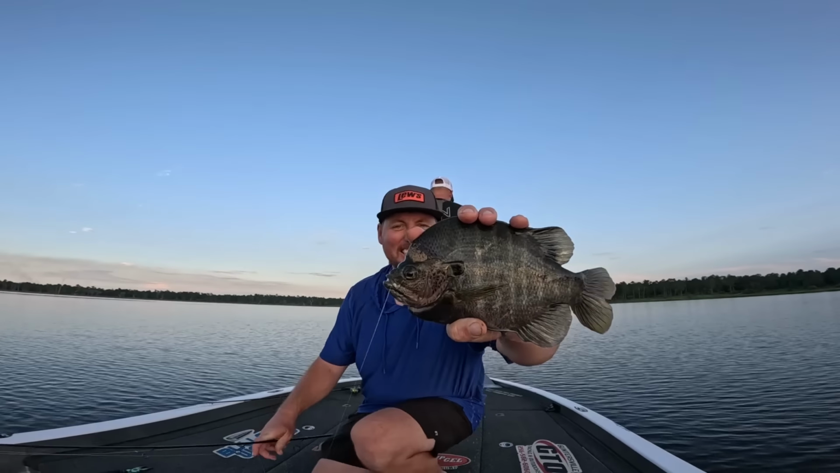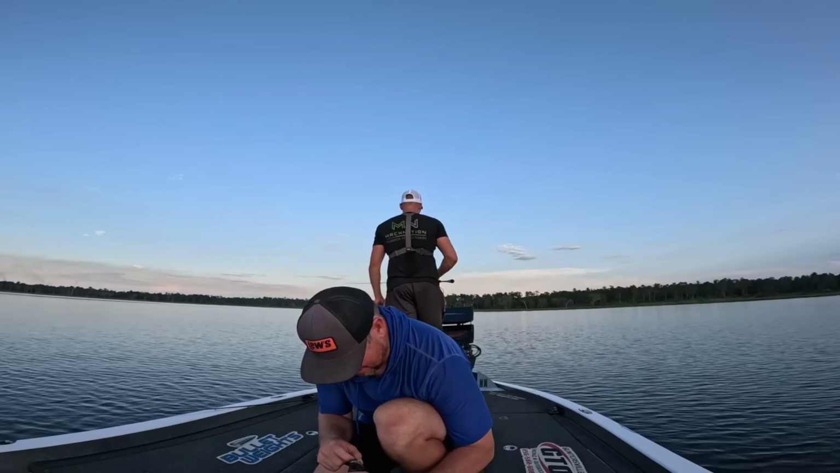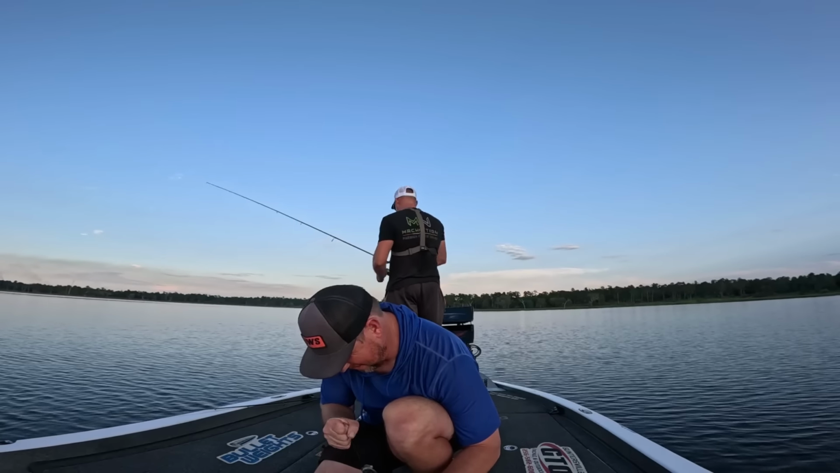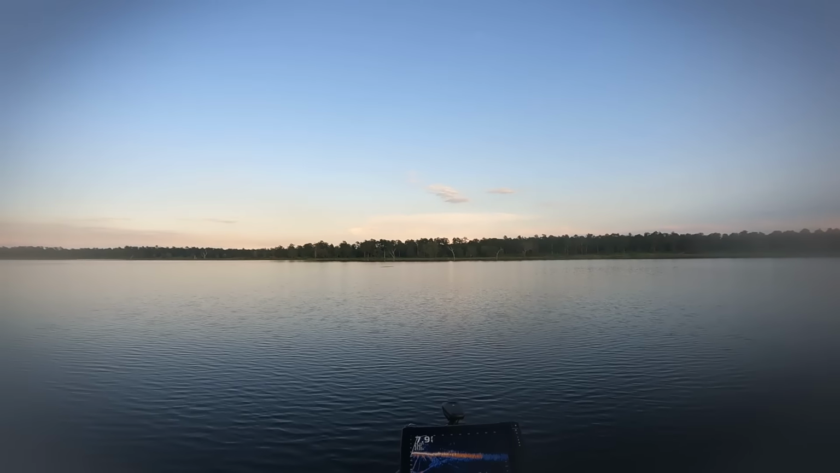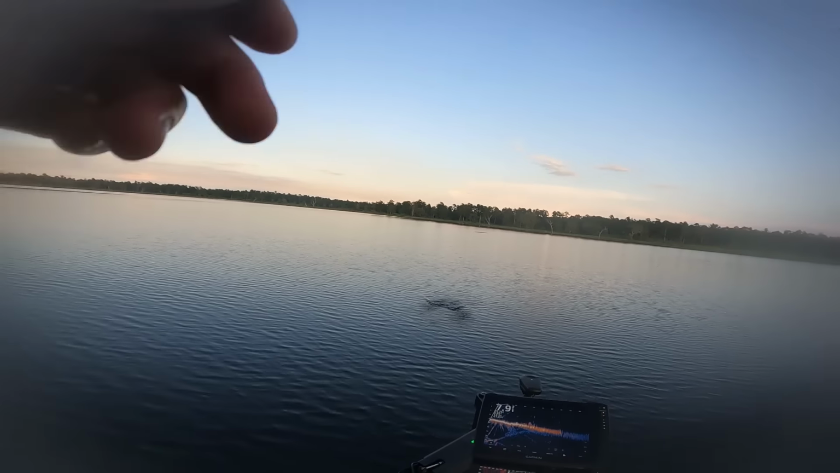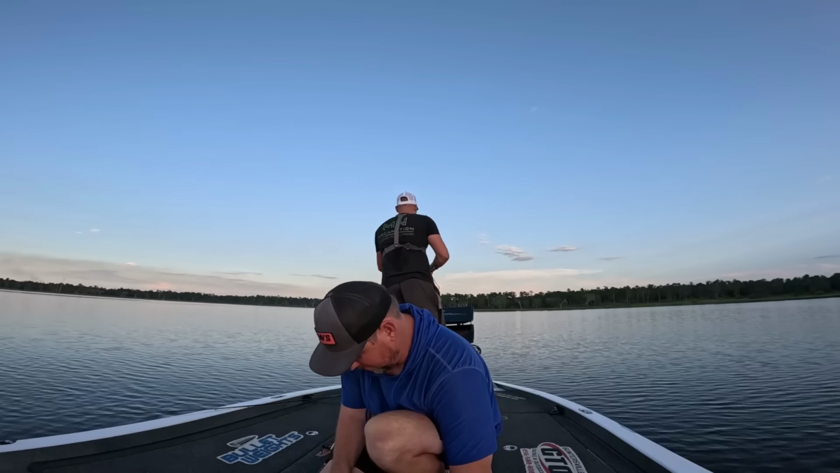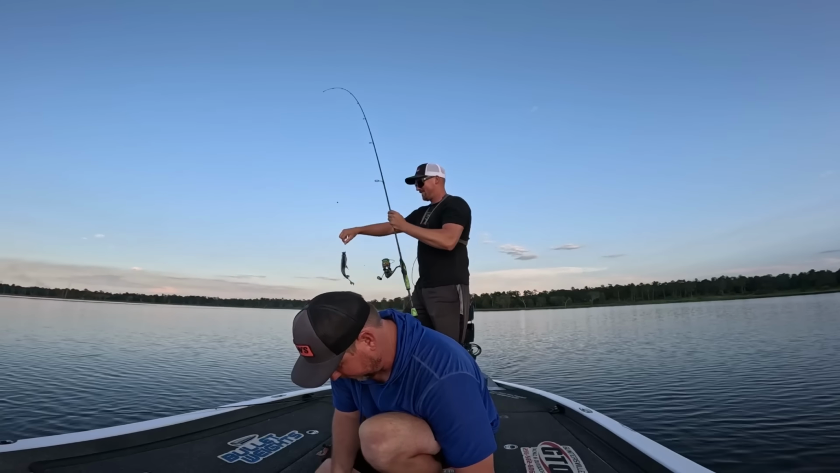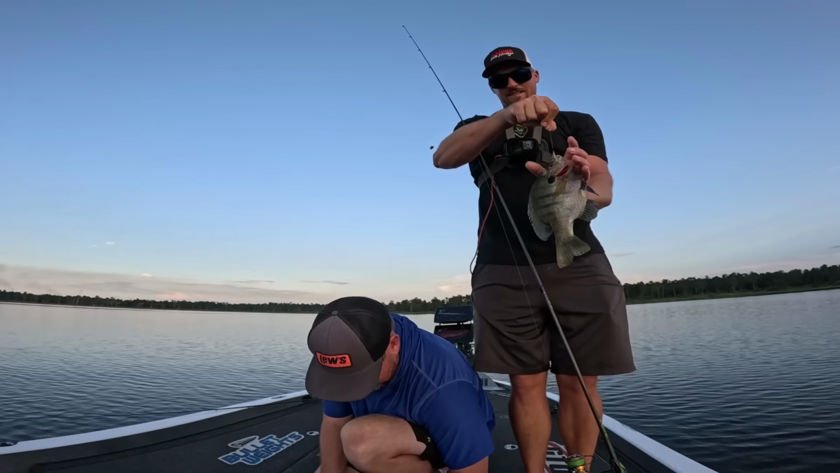That's why they're not biting, because they're super smart. That's stupid big. There he is. Definitely not a magnum, but a beautiful one. Saying that's not a magnum is weird. Yeah, because that's a big one. On any lake, this would be a magnum, but here it's just a big one.